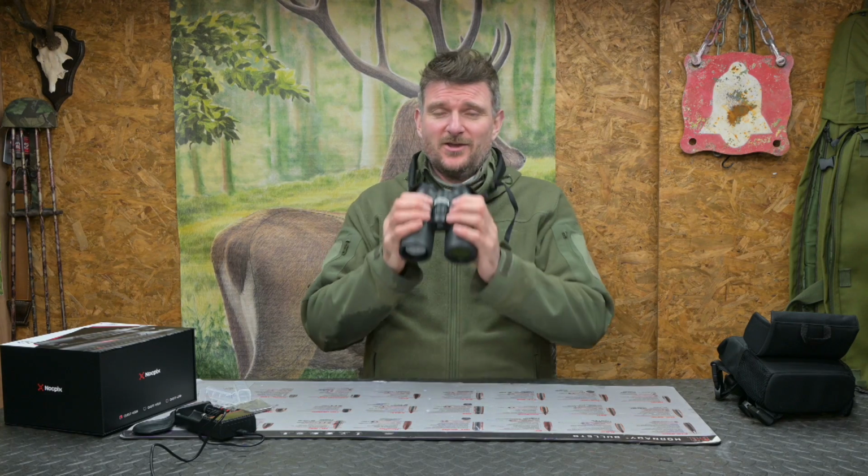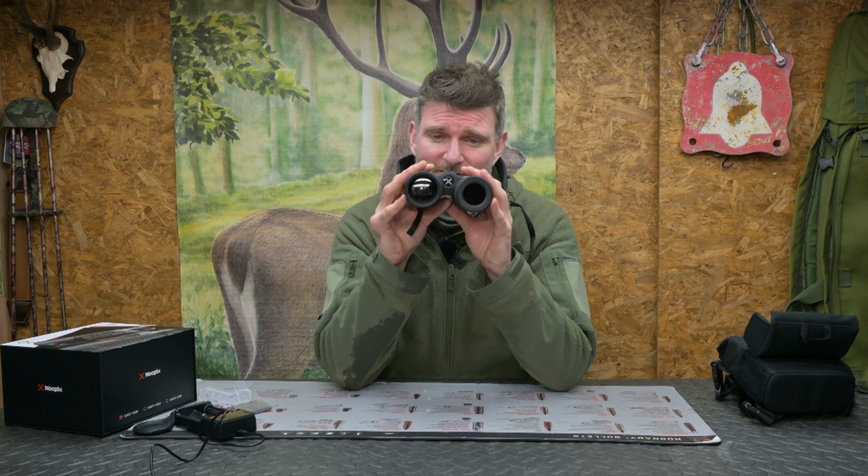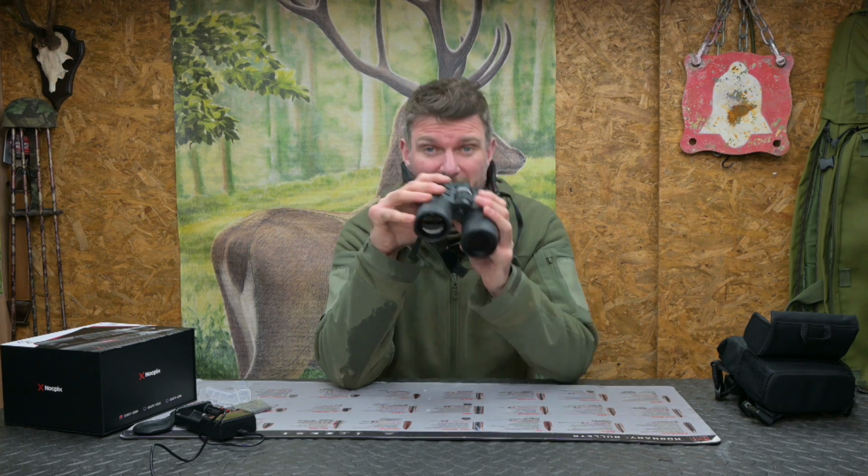Now that 700 gram weight is very light, and it does make it very attractive because of course with both hands on it you've got far more capability of pressing the buttons without deviating your point of aim. You can hold them more stable, and you do get a great ability to scan around distance.